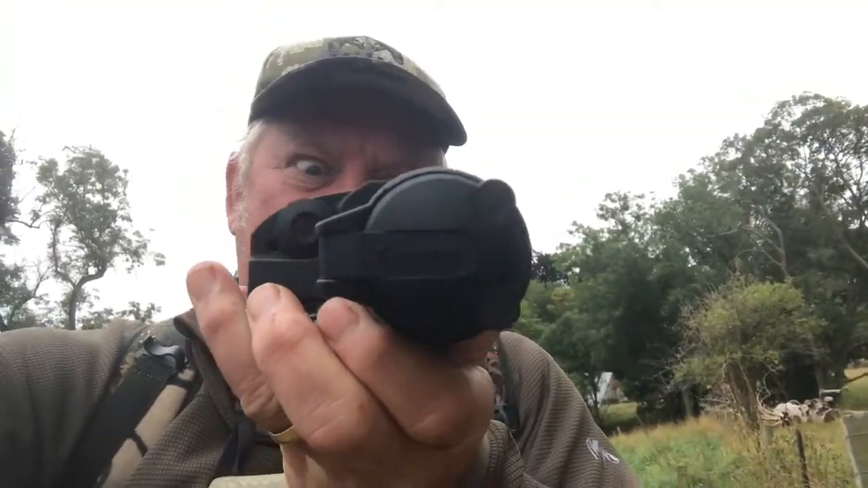Okay, so what's the verdict on the Pulsar XQ38 Thermal Imager? Well, we've had it out for the weekend in Waimate, as I said, shooting wallabies. And first up, it's light, it's compact, incredibly high quality, ergonomically designed, and as far as usage goes, I'd have to say it's very intuitive. So for somebody that's a technophobe like me, very, very easy to navigate, very comfortable, and easy to use.